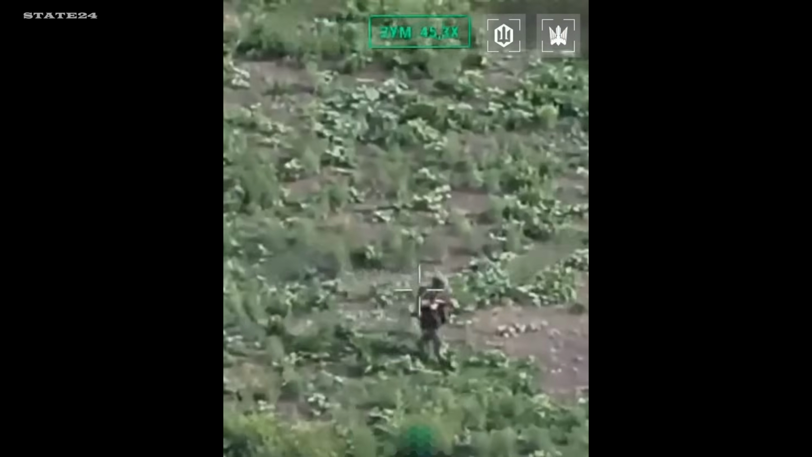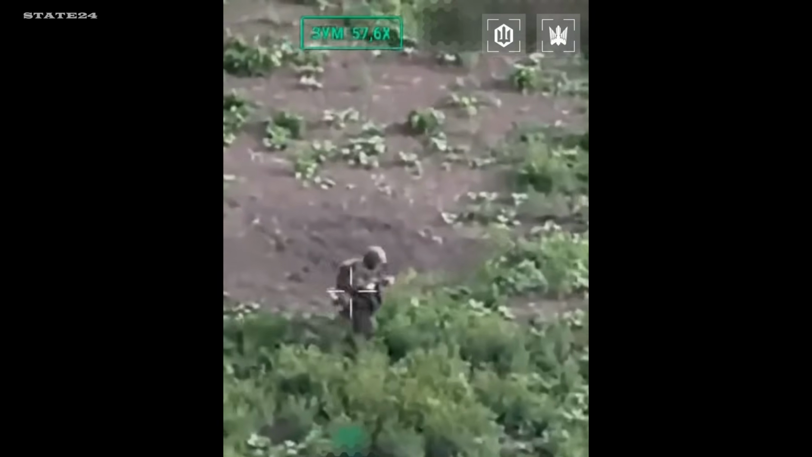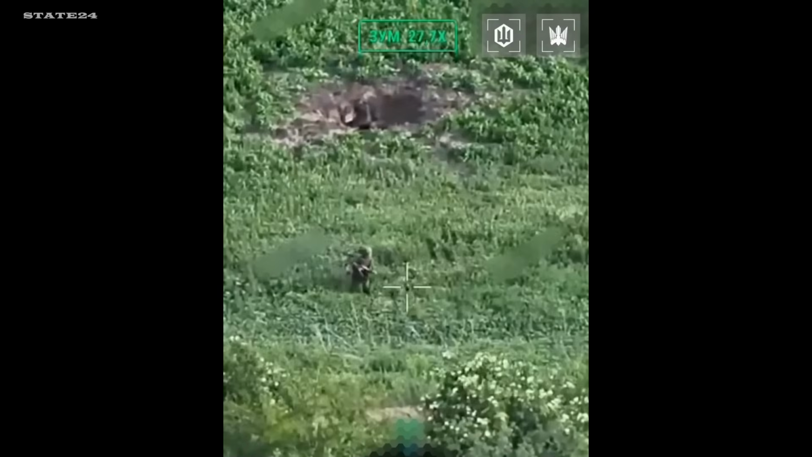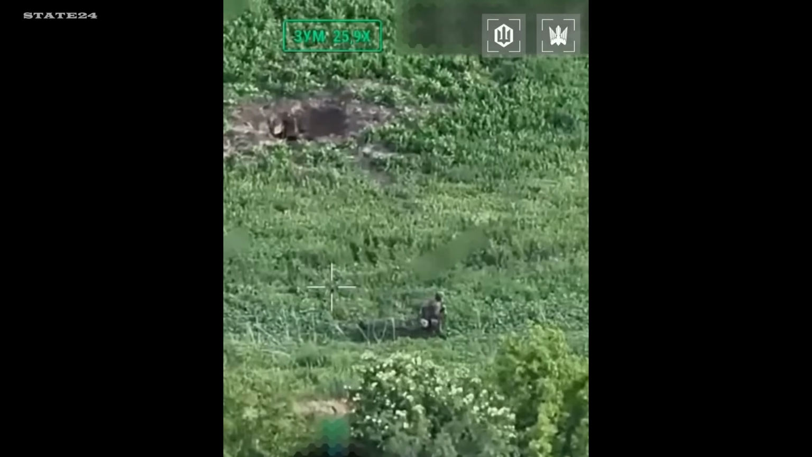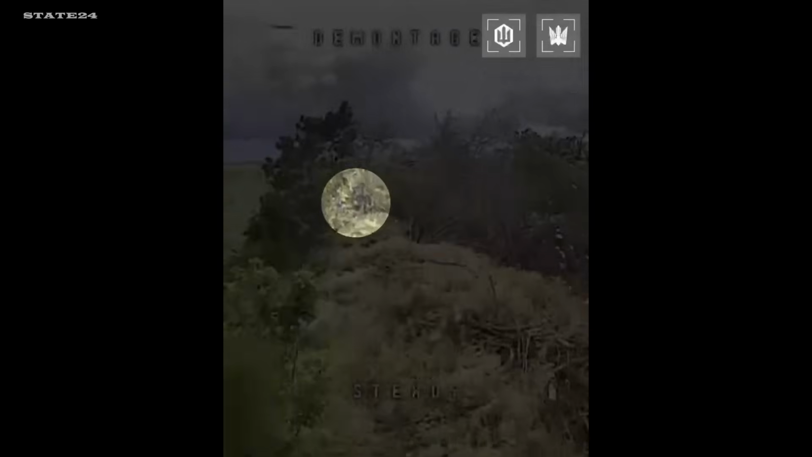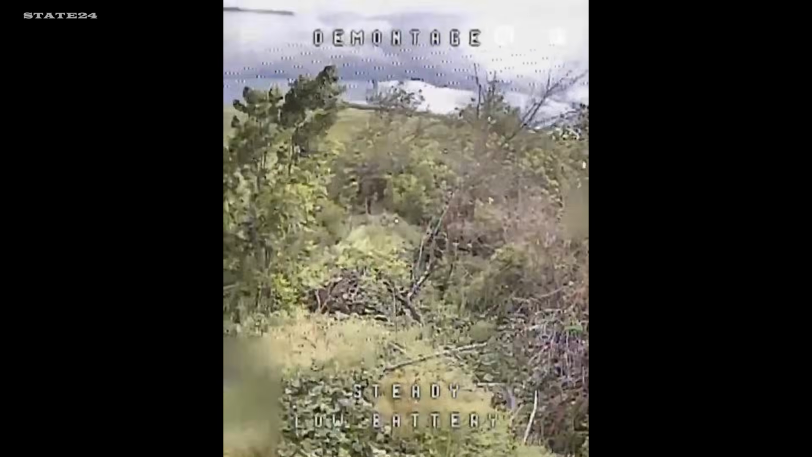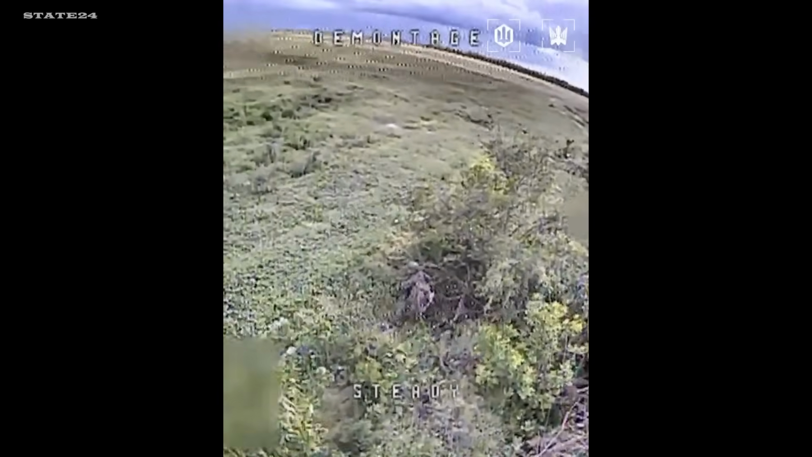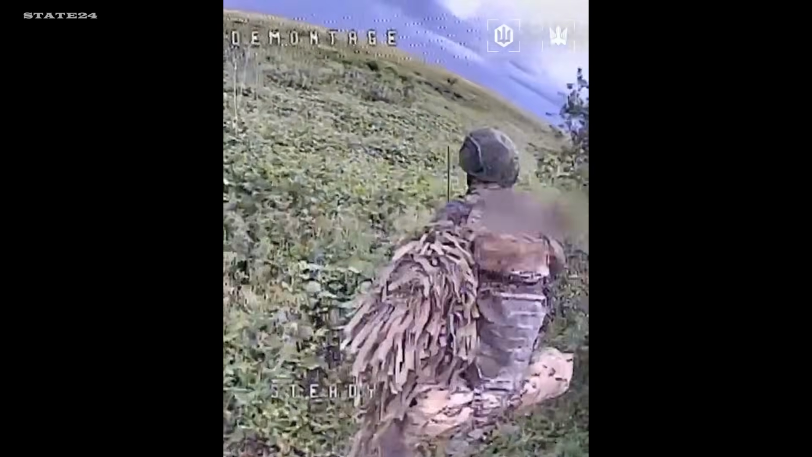This Russian soldier was spotted by 414th Magyar Birds drone operators while moving alone through open terrain in western Donetsk. He was likely aware of the drone threat and was moving quickly in an attempt to avoid detection. What he didn't know was that an FPV drone was already approaching his position. When he stopped near the trees to hide, the drone was already closing in from behind. Before he could even notice it, he had already become the target.